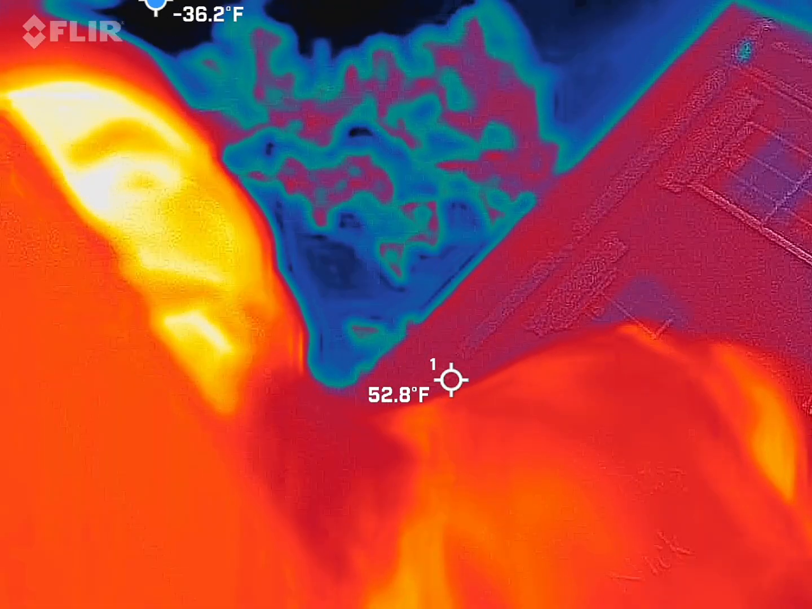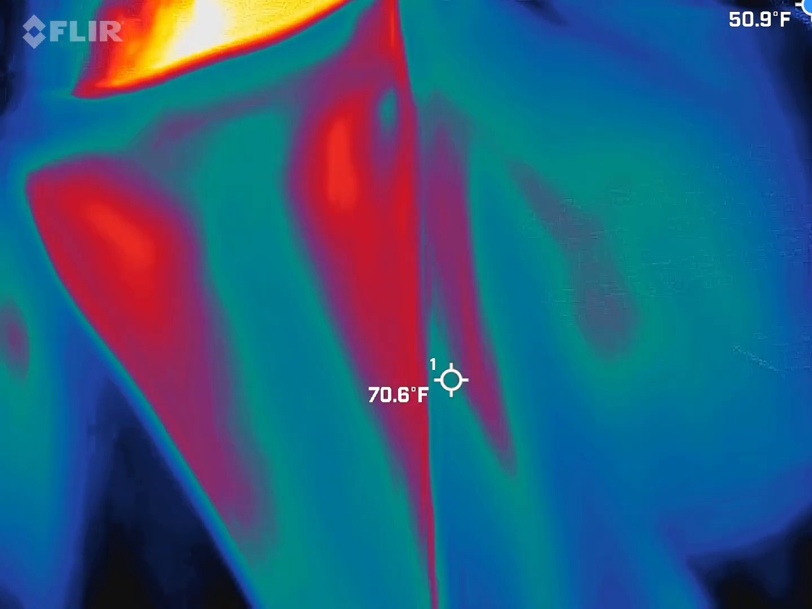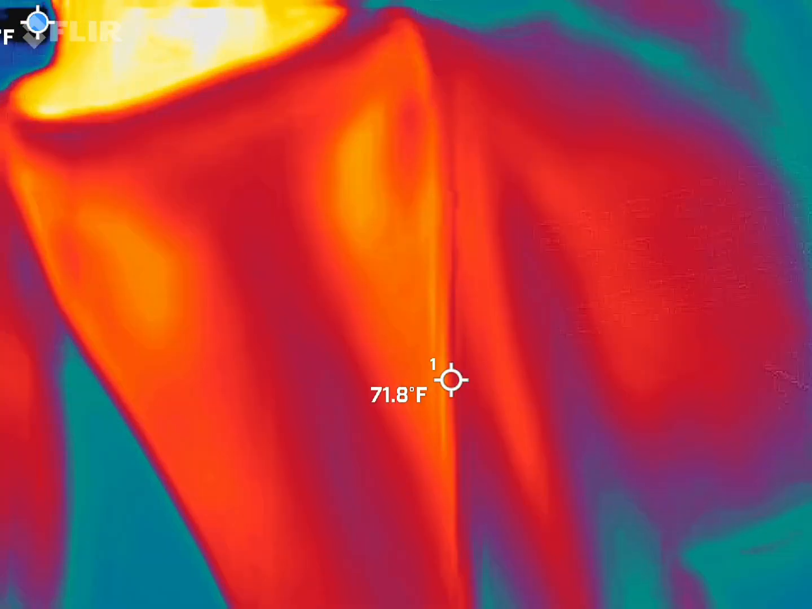Ambient, what I wrote down, it says 56. I don't believe that. I want to say it's like 60, so I'm just going to say 45 and colder. And I want to make sure it's moving across the screen, and therefore it's not a can on the ground or a sign that caught some wind. Fair enough? Yep. All right, good deal.